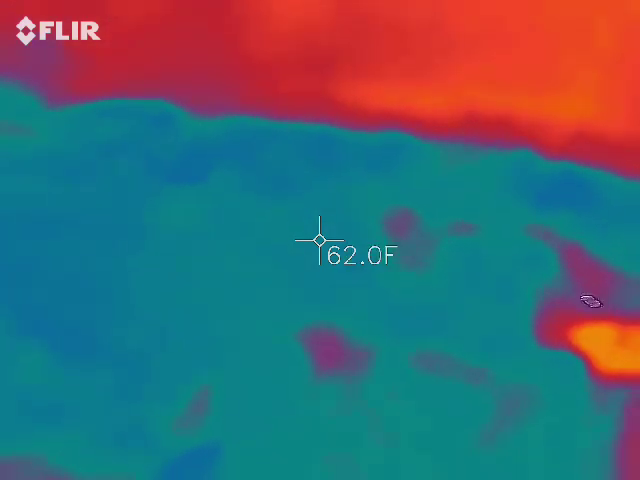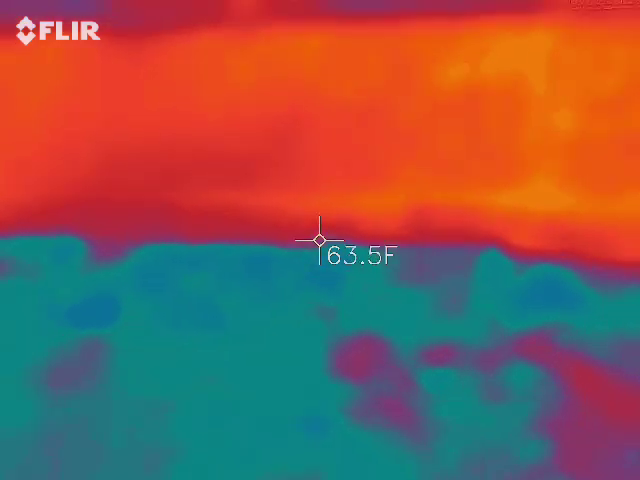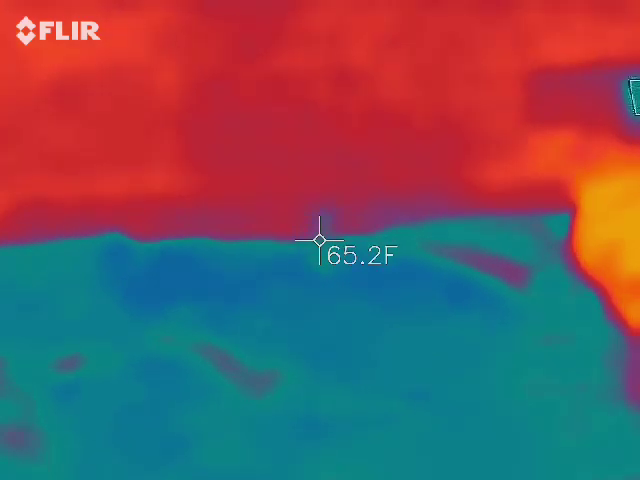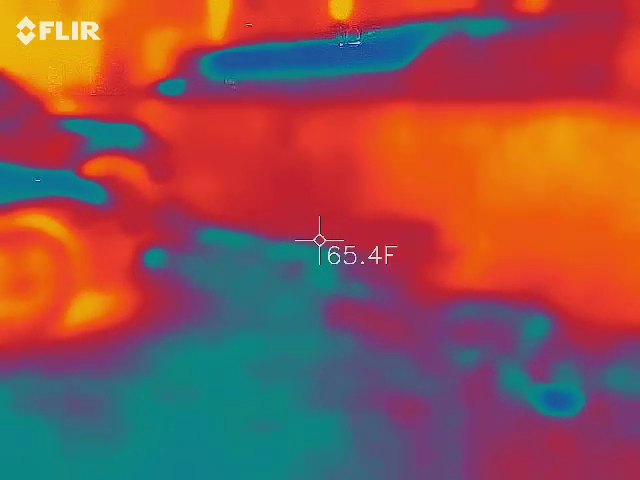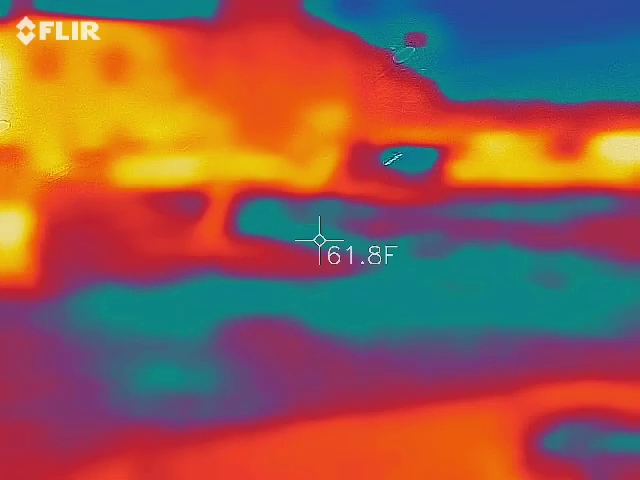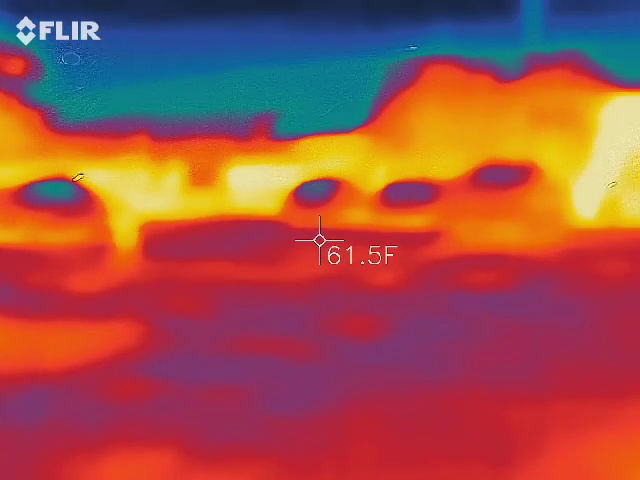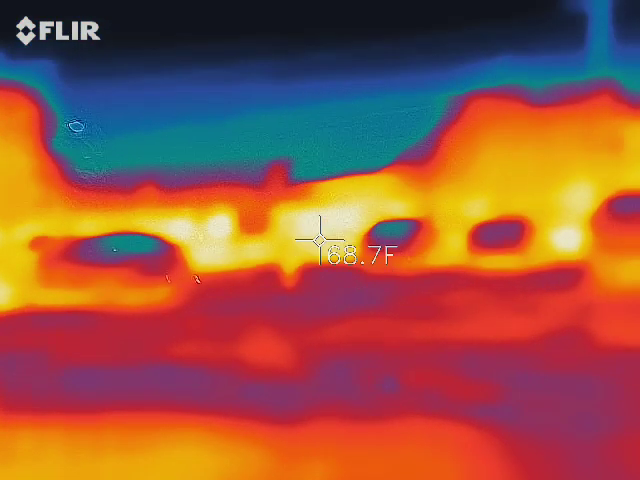What is it? I'm 61, almost 62 on the ground here. Yeah, so that's it then. I'm at 60. I'm at 60. See a shooting star? That's cool. Nice clear night for it too. Yeah, it is.